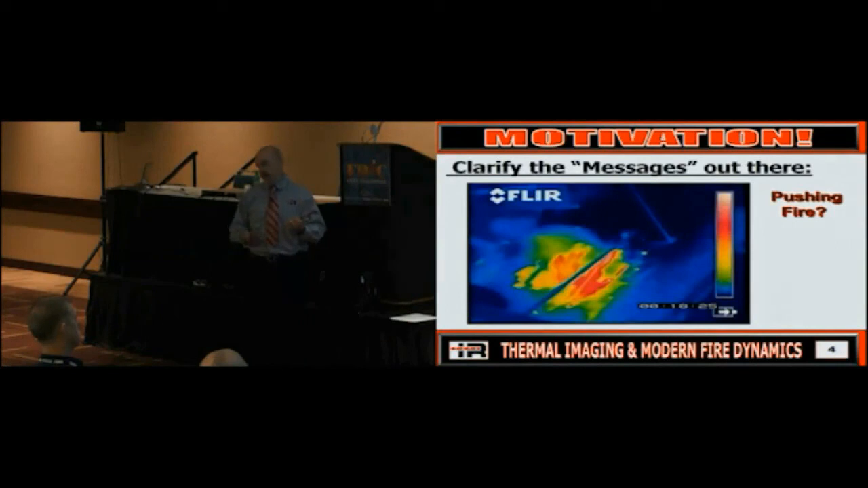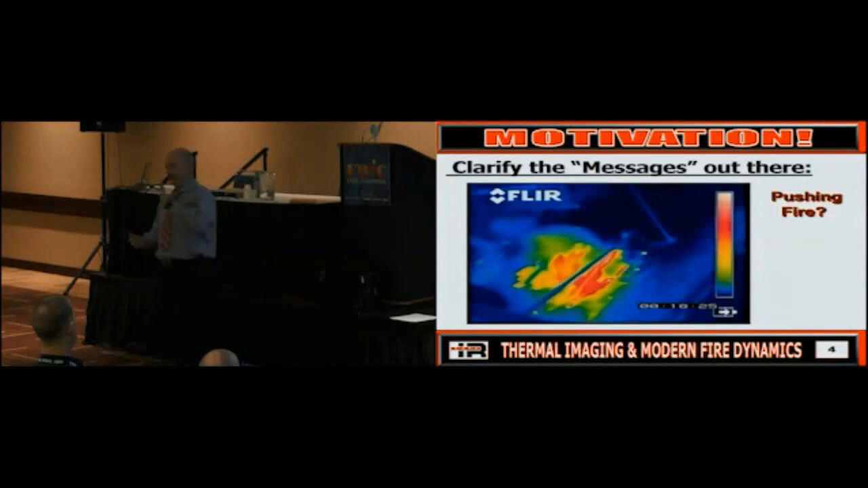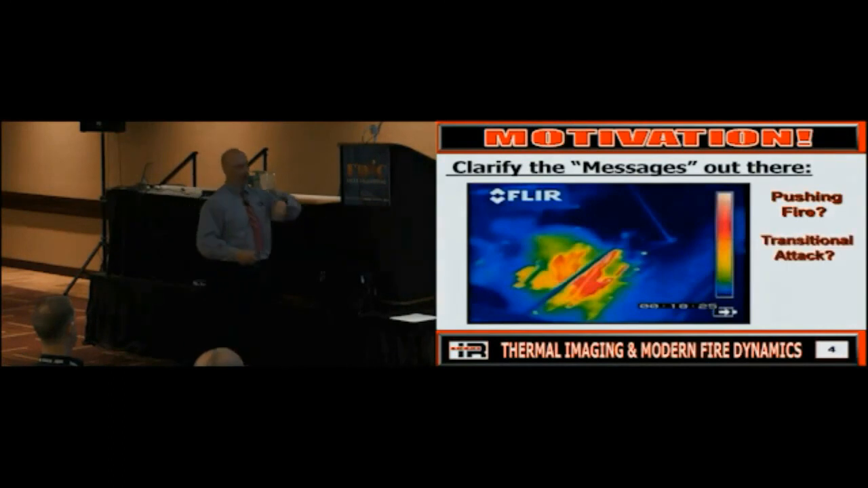Can we push fire? Thermal imaging is something that's now allowed us to see things before that we could not see. So I'm not going to tell you yes or no. I'm going to throw a bunch of videos up here, and then you can tell me if we can push fire, okay? Transitional attack. Does it work? Does it not work? Once again, I'm not going to take a side.